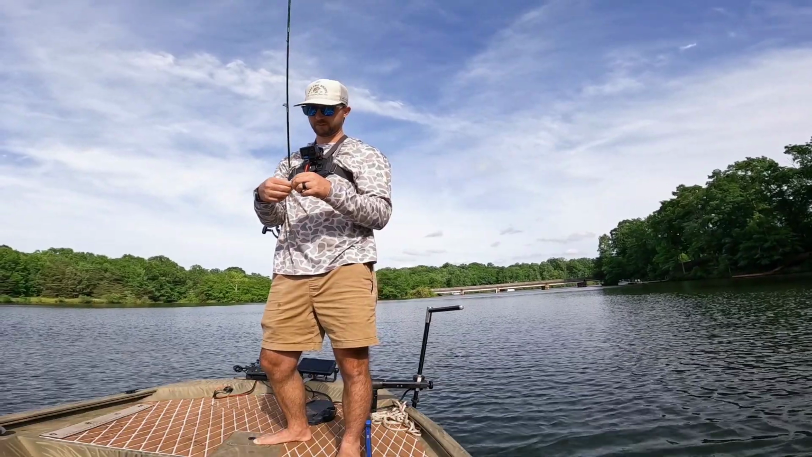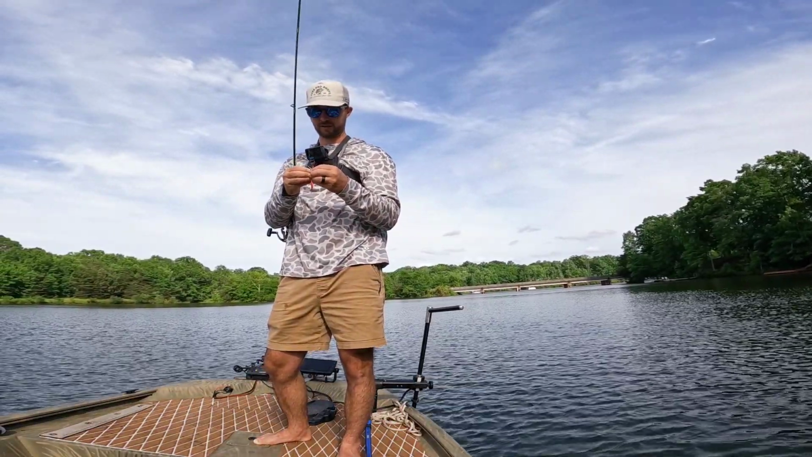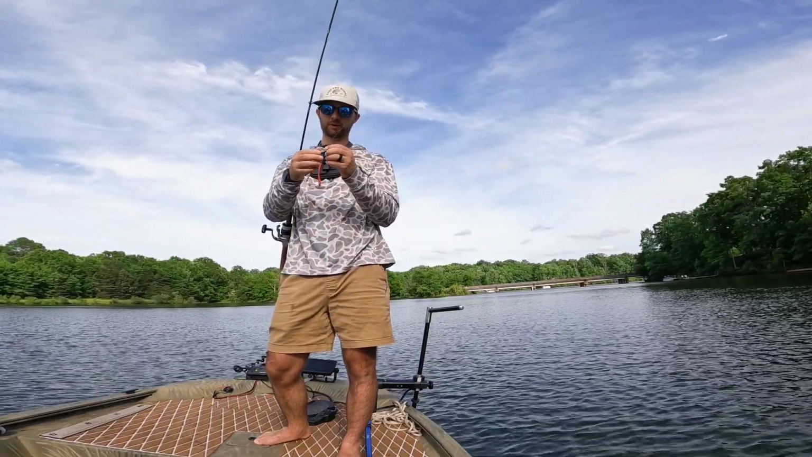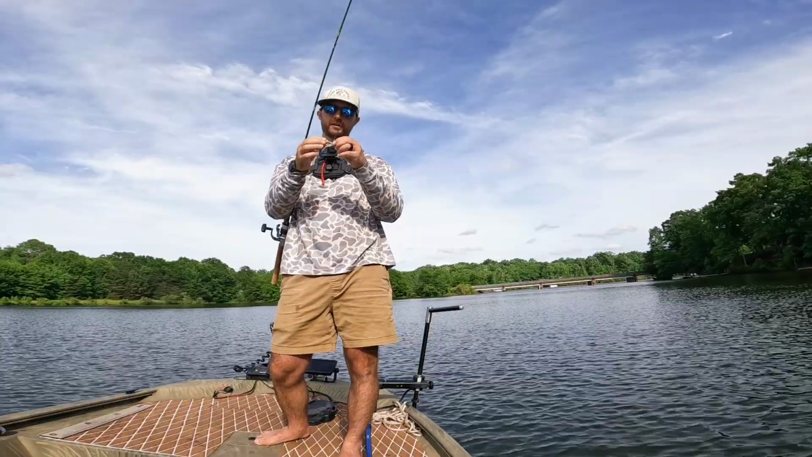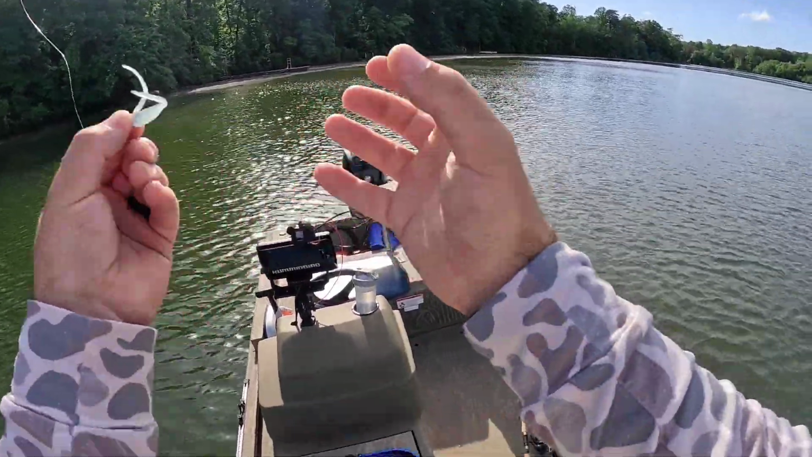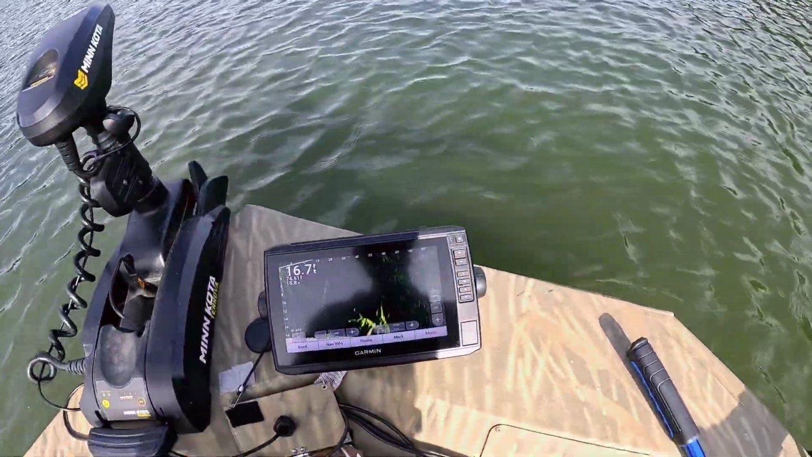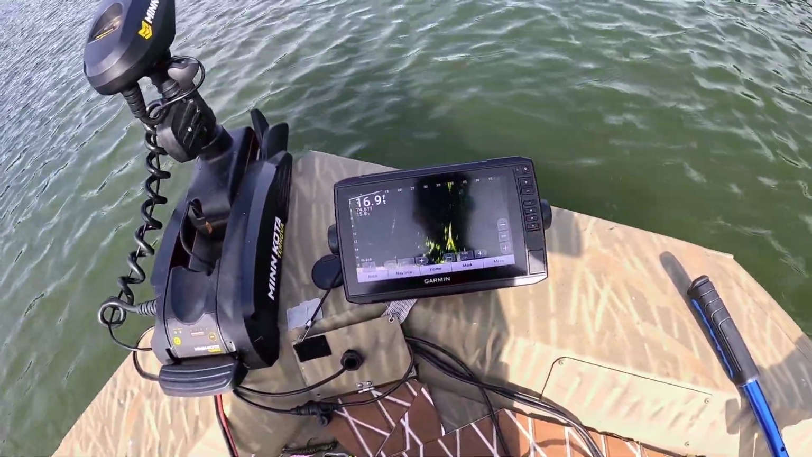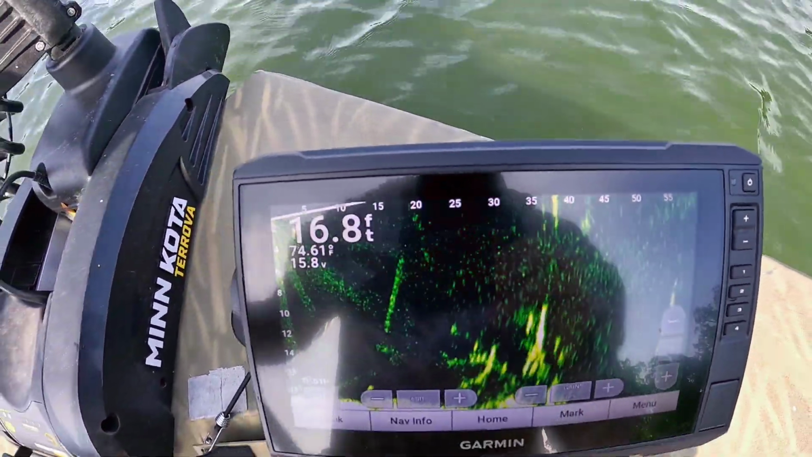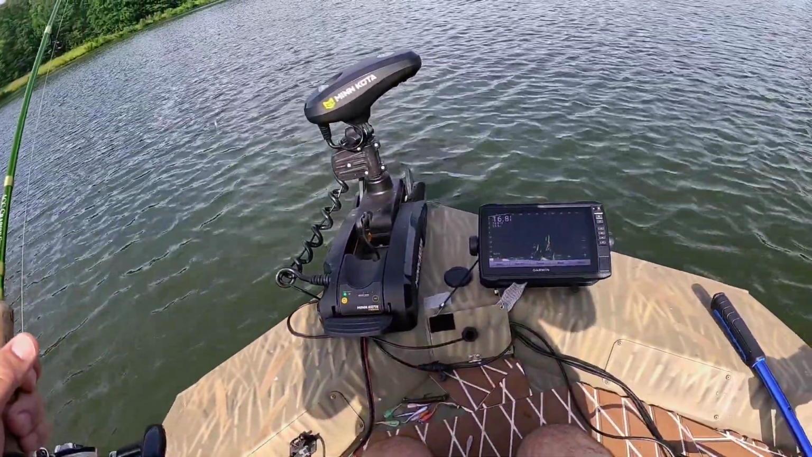Sitting on a little, well, I say little, kind of a bigger brush pile, just a big tree. Throwing one of these White's Brush Walker jigs down there, that way I don't get hung up. That fish eats it, set the hook, game over. That's kind of what we're looking at right there. A couple of big fish down there. I say big, they look big. You bring them up and they're not very big.